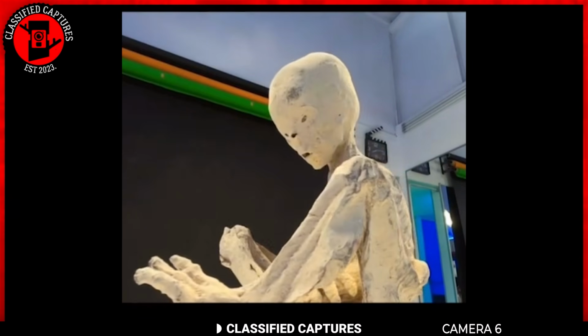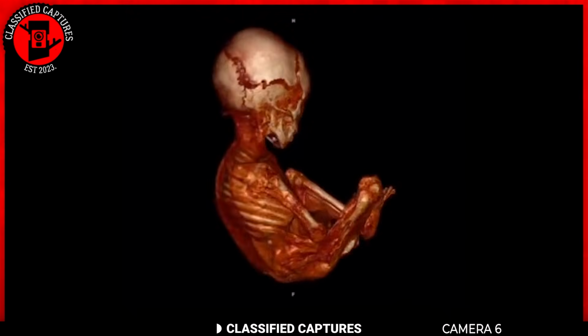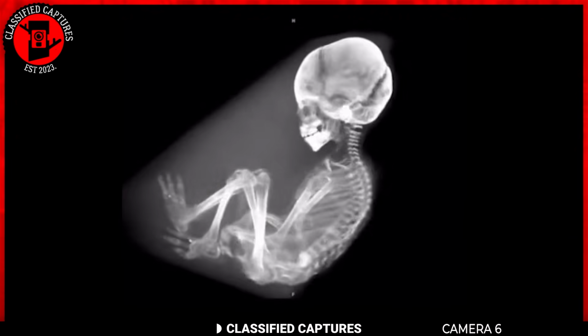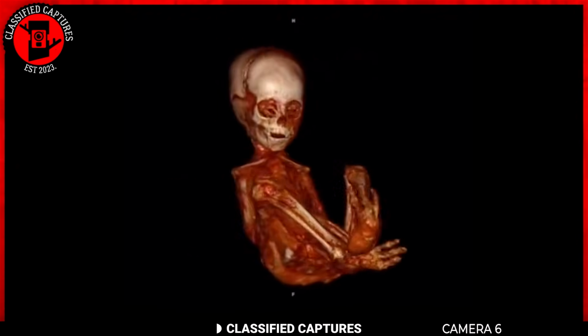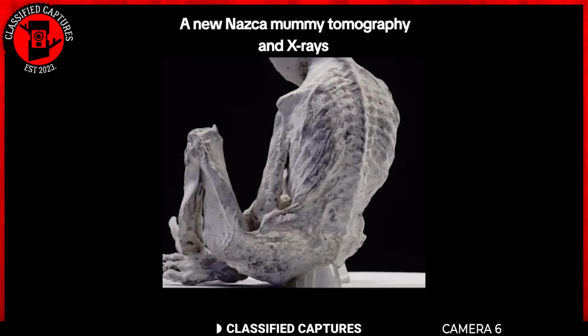Skeptics suggest these could be an elaborate hoax or ritual artifacts crafted by ancient civilizations, but for those who believe in extraterrestrial life, these mummies are compelling evidence of alien beings visiting or even living on Earth in the distant past. To them, these beings are nothing more than hybrids of aliens and humans. What do you think?